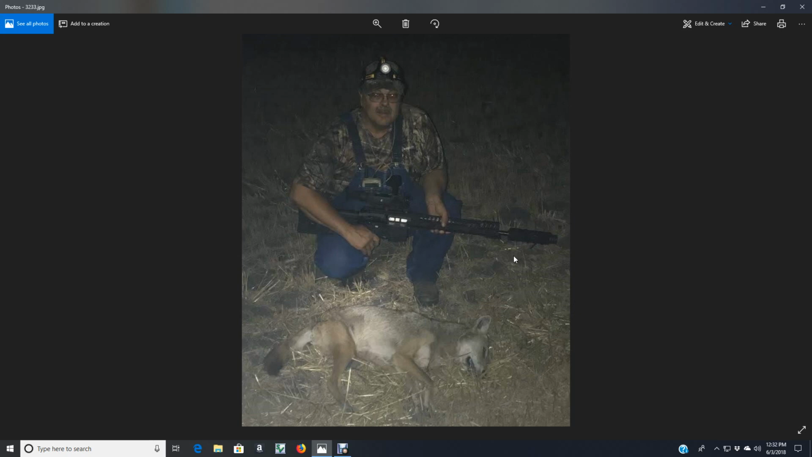I don't know why it's giving so much problems, but the POF is the only one that's been able to function at all with this in the 308, but it's not completely reliable, and so I am going back to a bolt action again. I'm going to do a clip fed bolt action. We're going to see how that turns out.